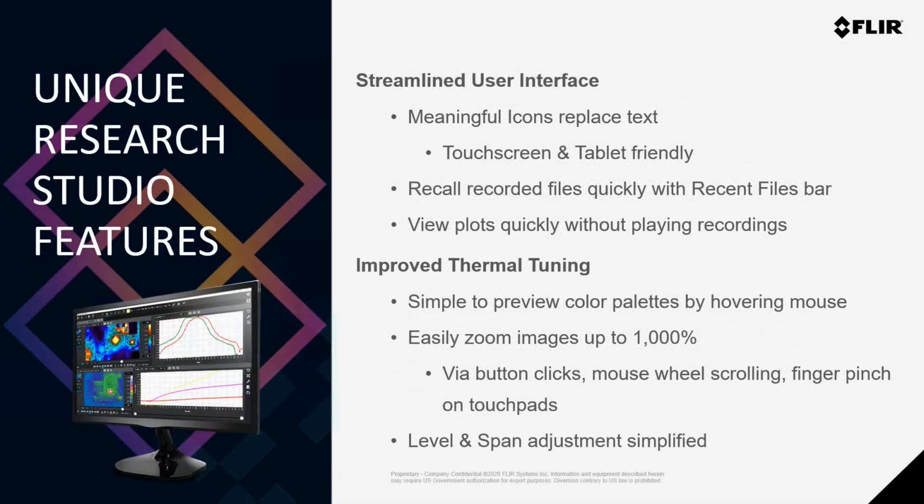Research Studio also lets you easily zoom in on images up to 1,000%. And zooming in and out is as easy as scrolling the wheel on your mouse. You can click some plus and minus icons. I think that Manny will show you. And if you're actually running the software on a device that has a touch screen or a touchpad, you can actually just use the pinch zoom feature on that device.